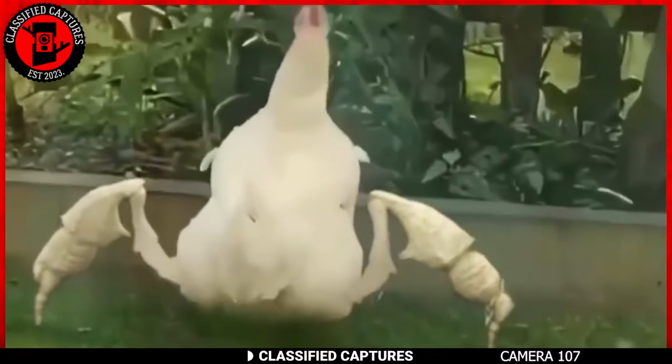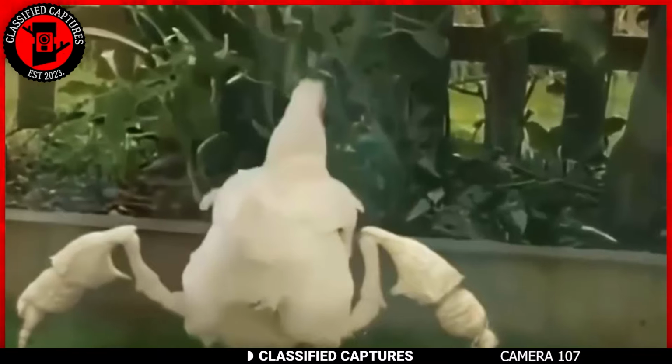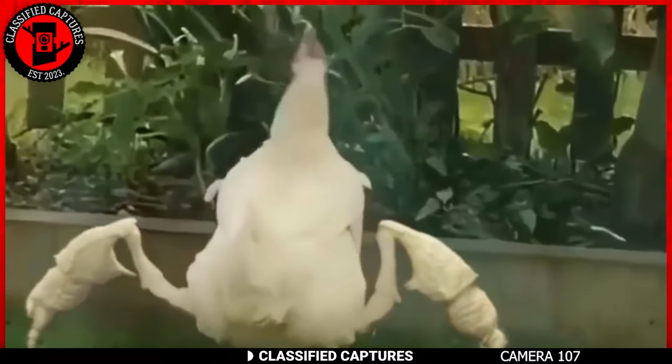Stepping away from the fact that this is obviously fake, would you love to see a creature that's somewhat the hybrid of a chicken and a crab, like what's on your screen? Let us know in the comments section.